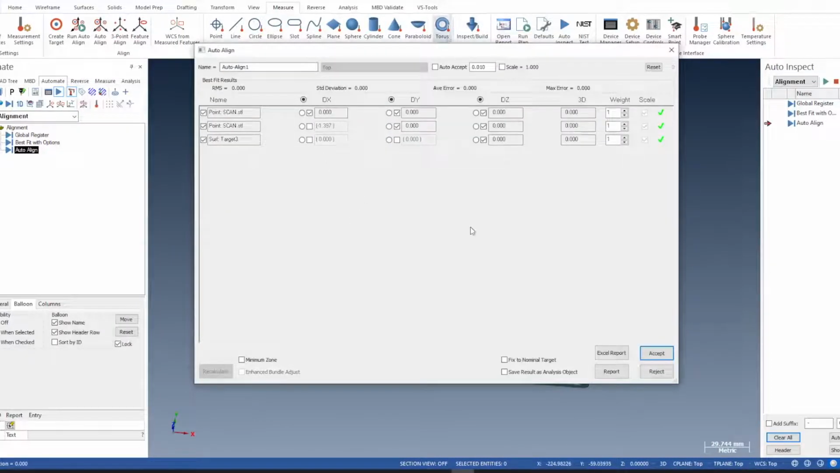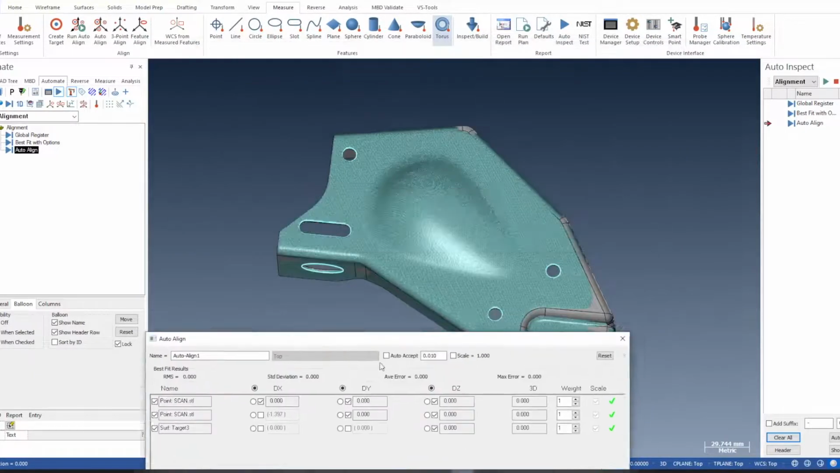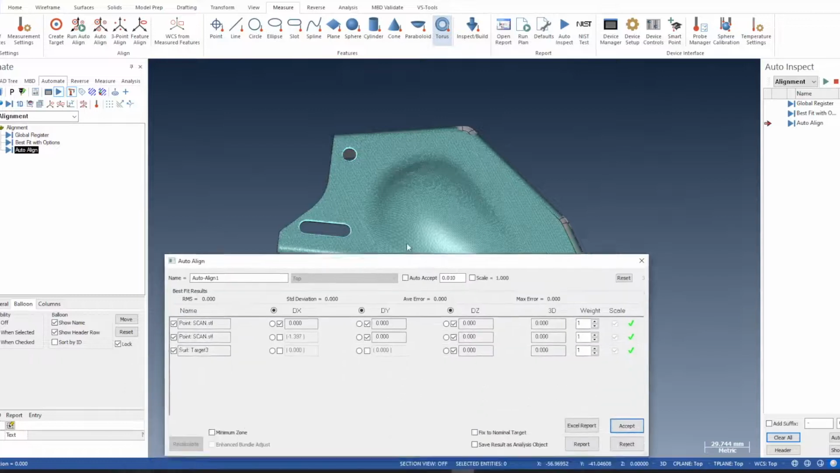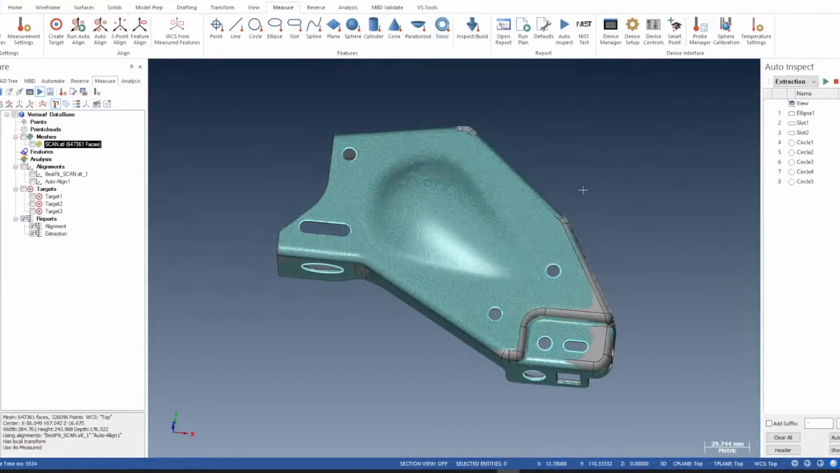Now there's the RPS alignment. Move this out of the way. So there you can see it's nicely aligned. So there's the X, Y, Z, the Y, Z, and the Z. So now it's aligned to the RPS alignment.